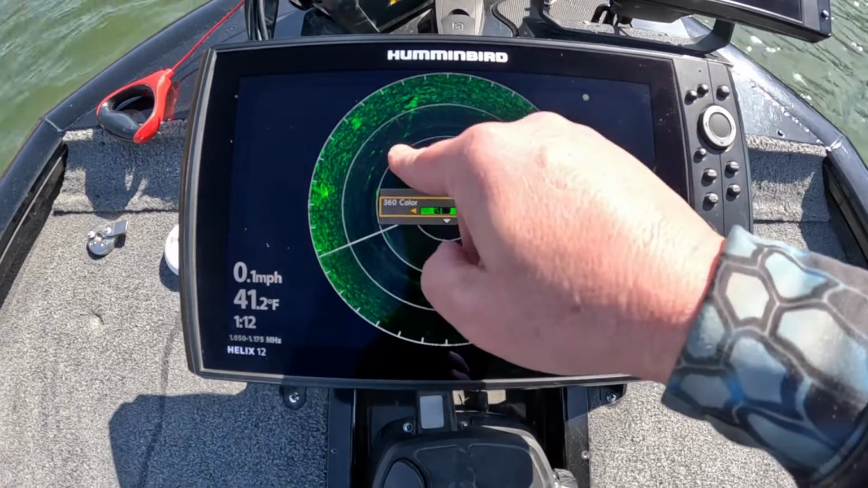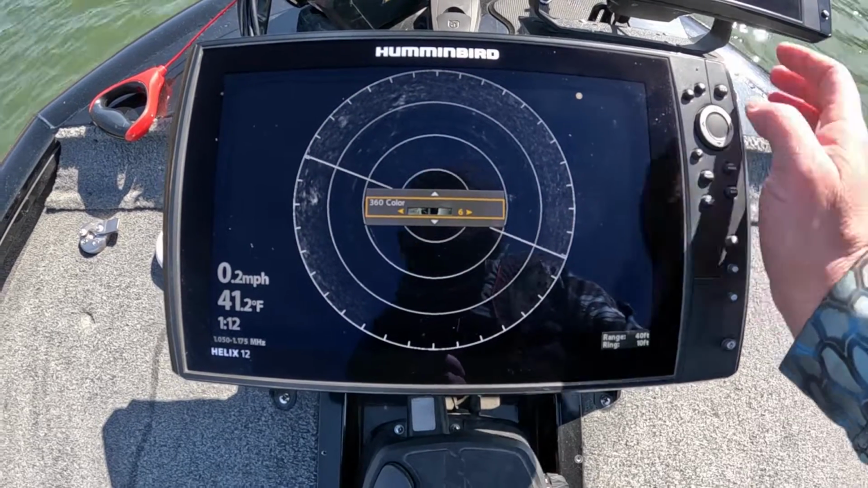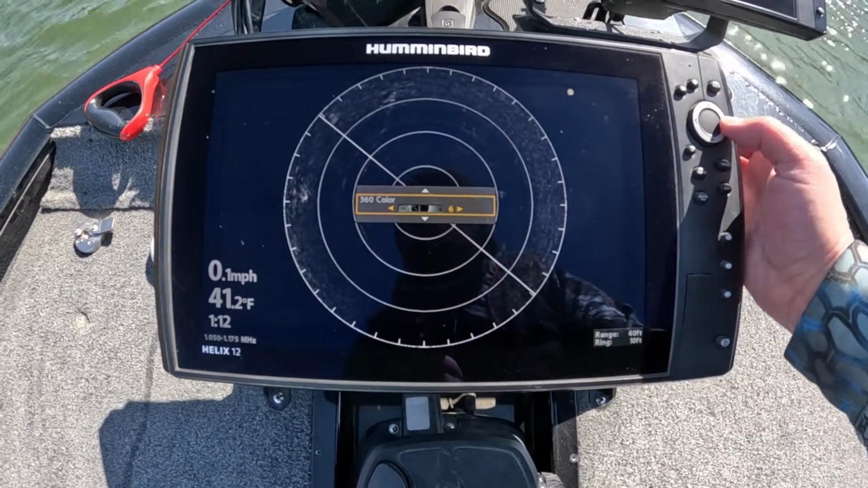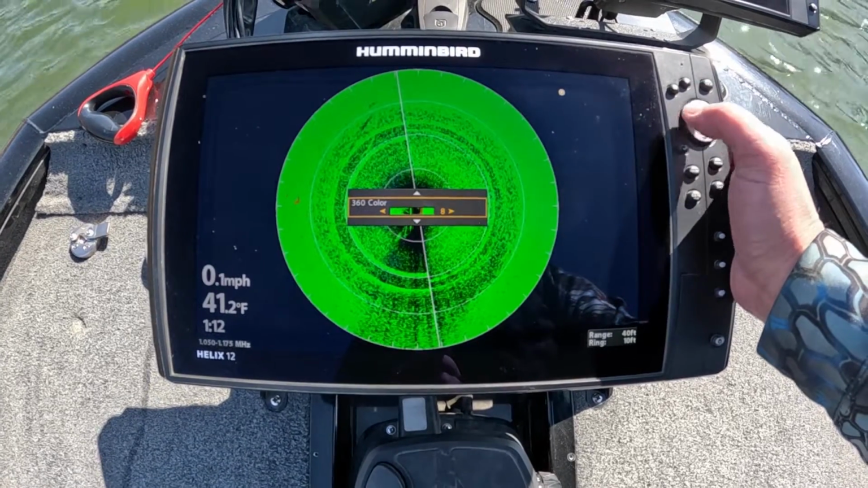There's green. Green's got a nice return on it. I think this is a gray. You can make it out a little bit there. Reverse. Let's go back down here.